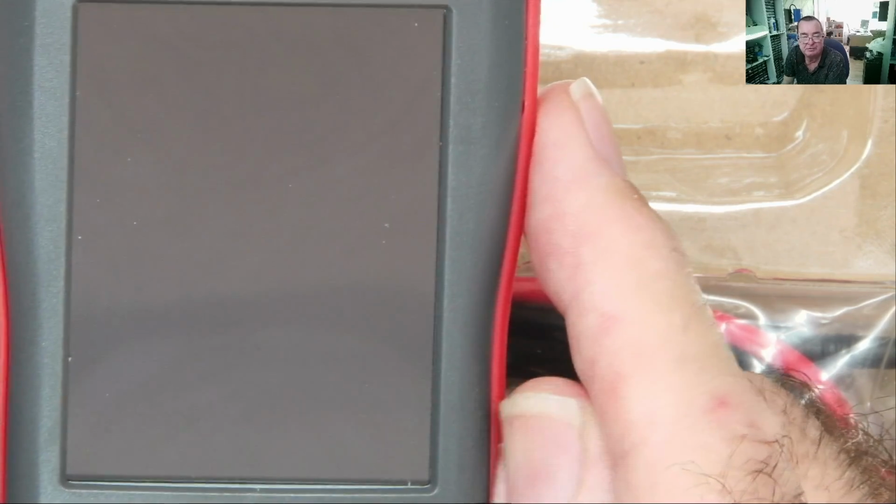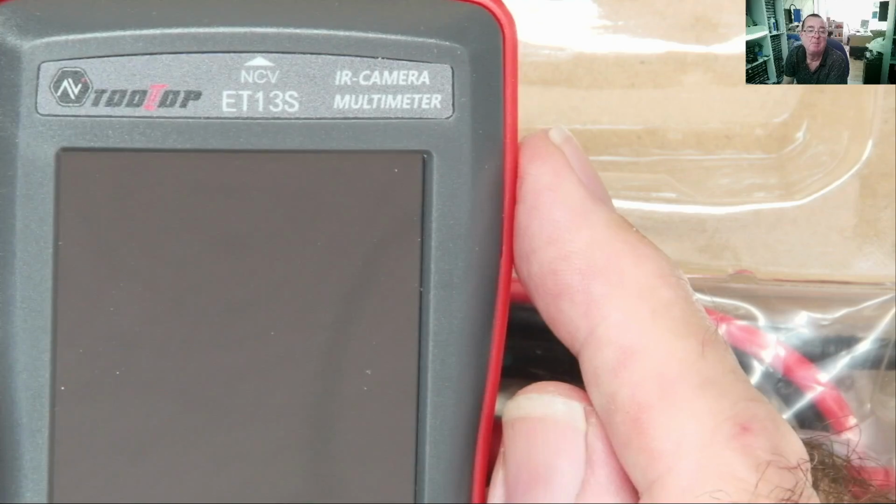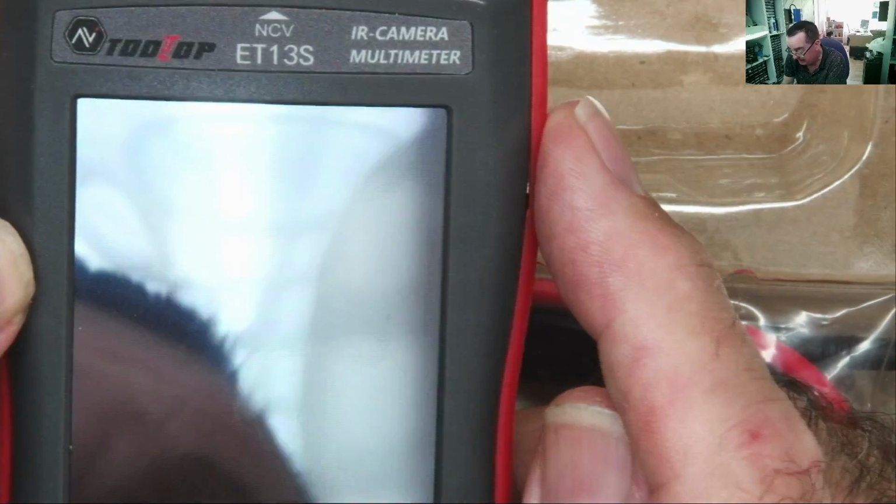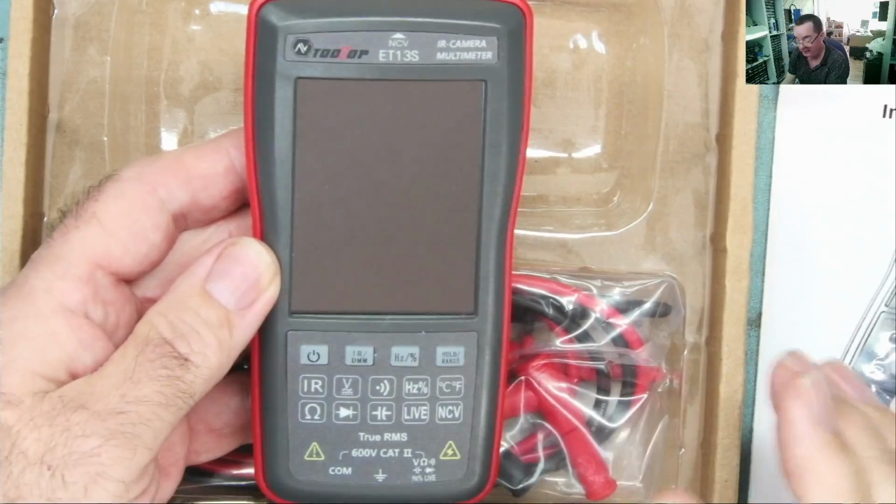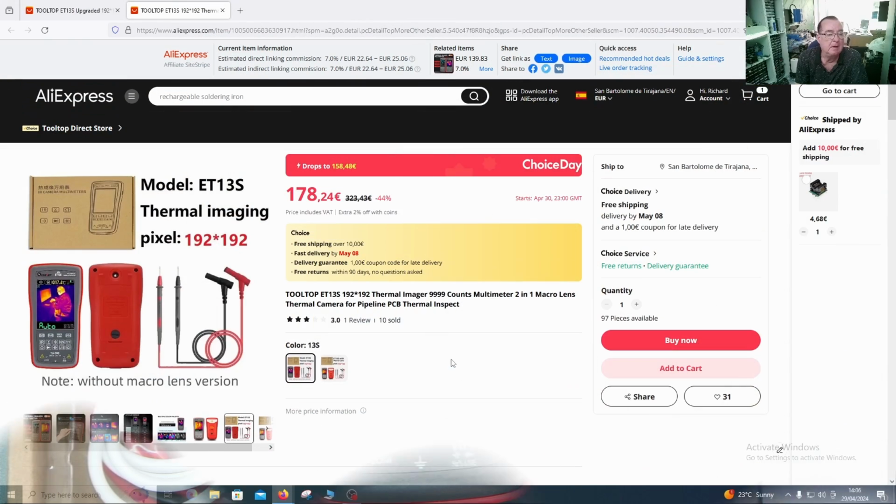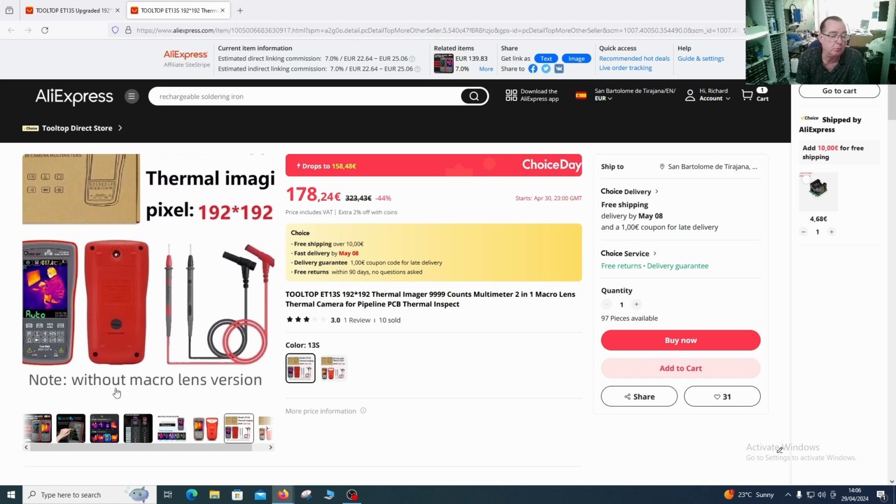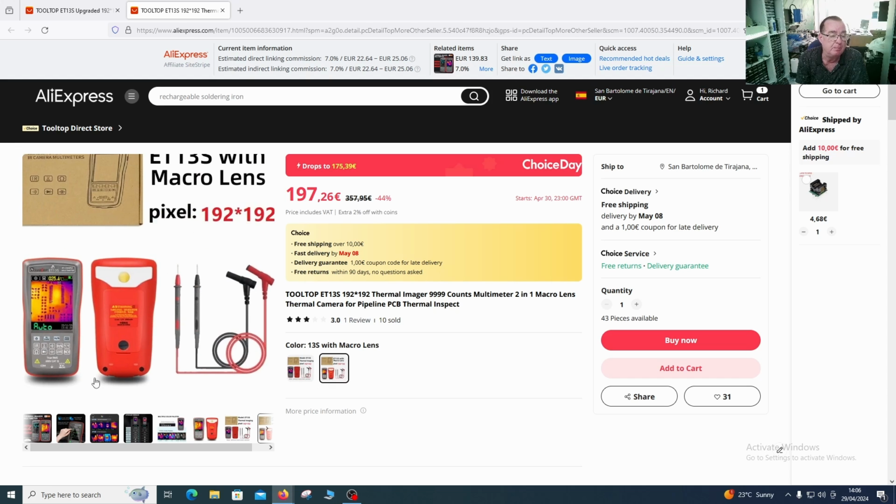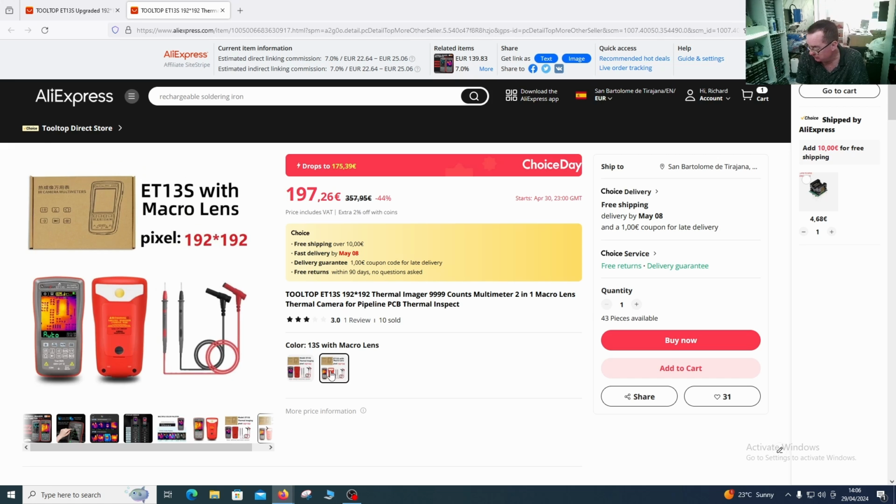We've seen plenty of scope meters. Well, this is the first time I have seen an infrared camera meter. Okay, so we have here a multimeter with a built-in infrared camera. Let's have a quick look on the website first, and then let's have a look at the item itself. This is the ET13S. So we see there are two versions, one with the macro lens, one without the macro lens. So you can see a little bit of difference in price there. I have the version with the macro lens.